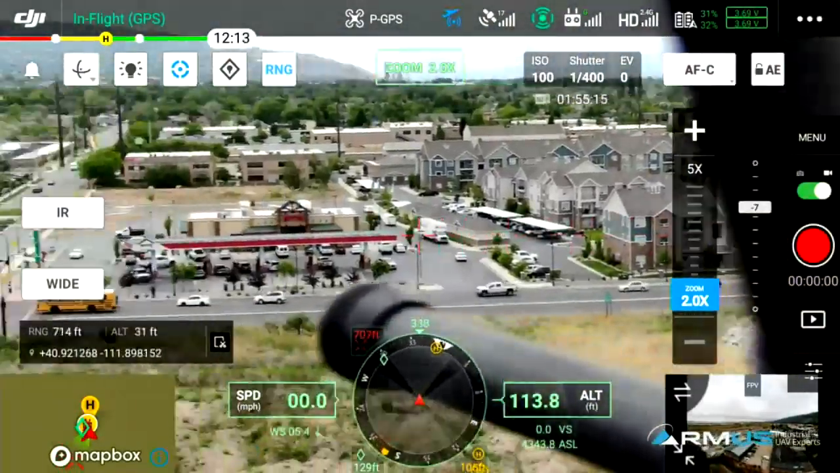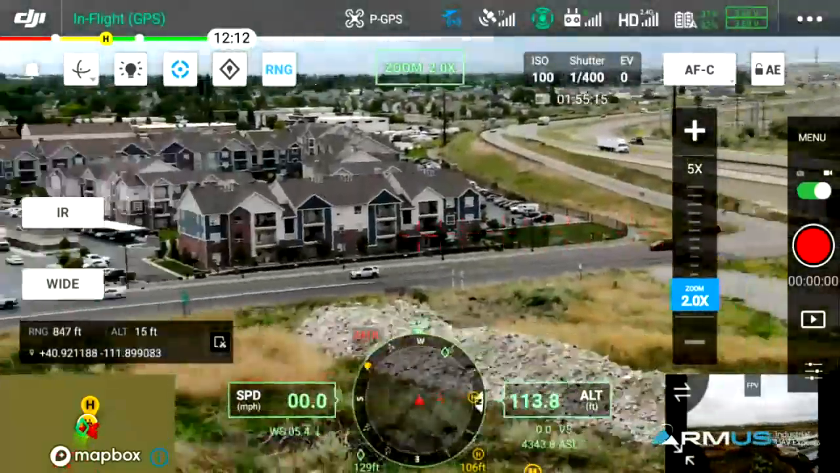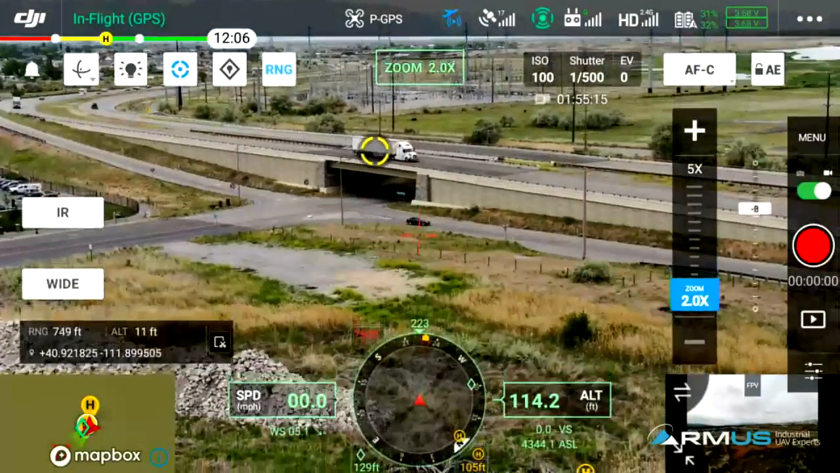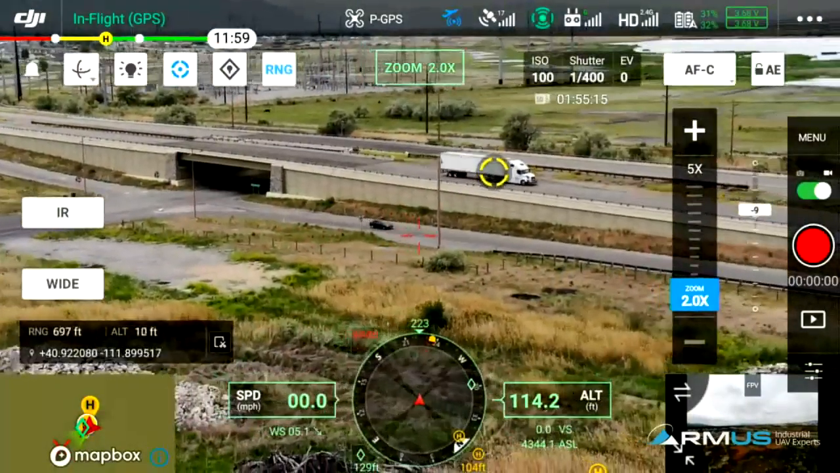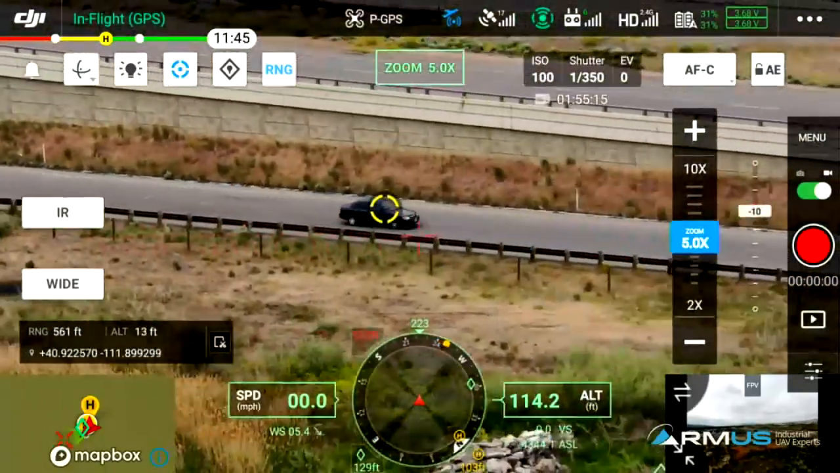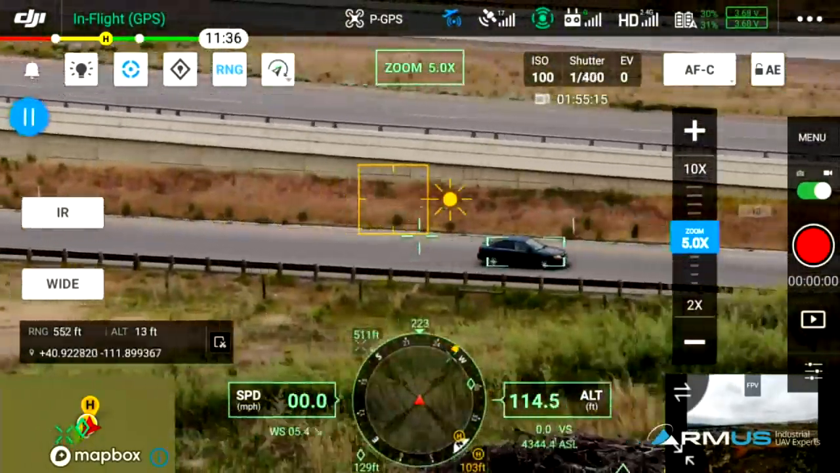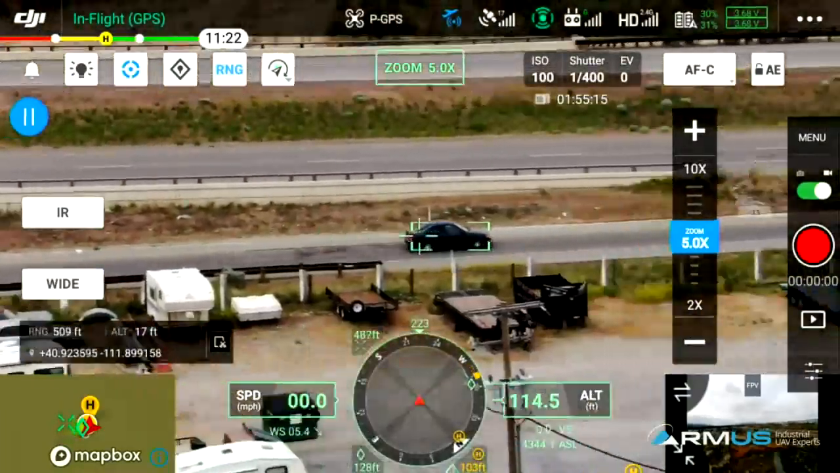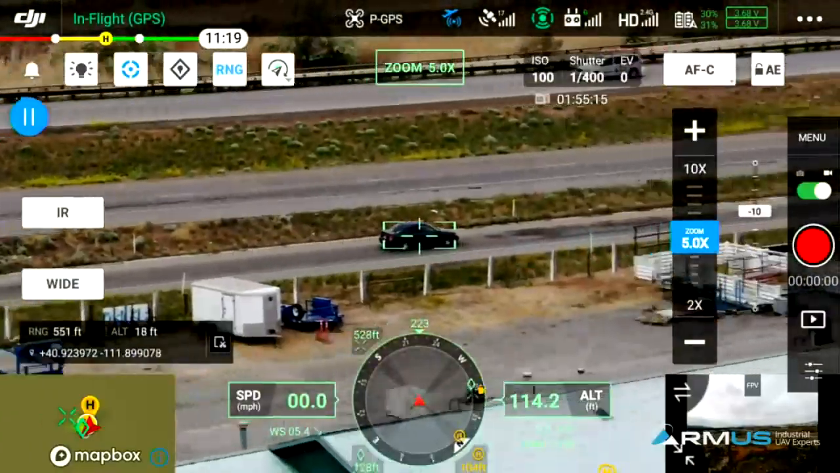Go ahead and rotate around. Okay. You're good there. Hold there. Let's see if it'll pick this up. If I need to zoom in just a little bit for it to track. Okay, let's then click on that, and now I am hands off watching it track this vehicle. You might get my leg because you're still in free mode. Okay.